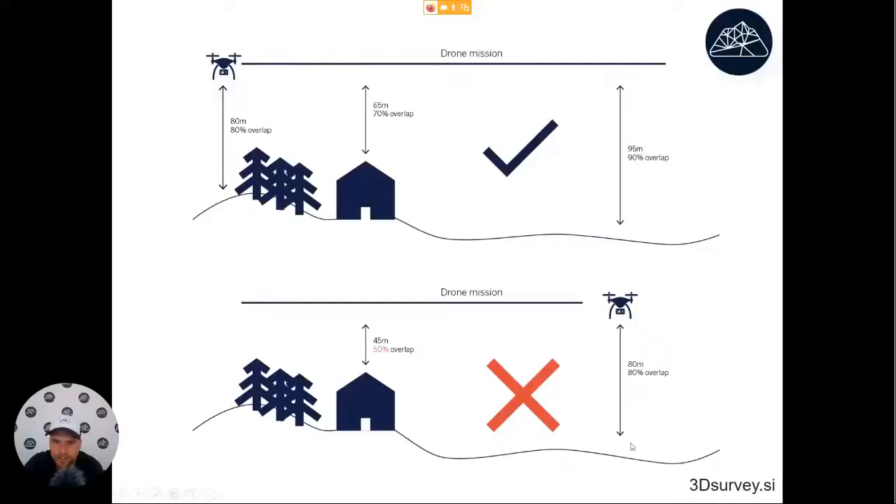If you start at the lowest point of the terrain, you set up the mission at 80 meters high so that the overlap will be based on 80 meters. Here the terrain and the house might be 45 meters higher. So here the drone will be only, let's say, 35 meters over this house. That means the overlap will be less than 50%, and that's already a critical value.